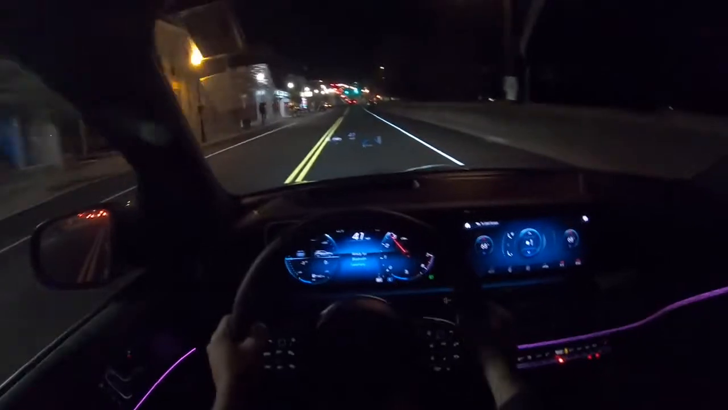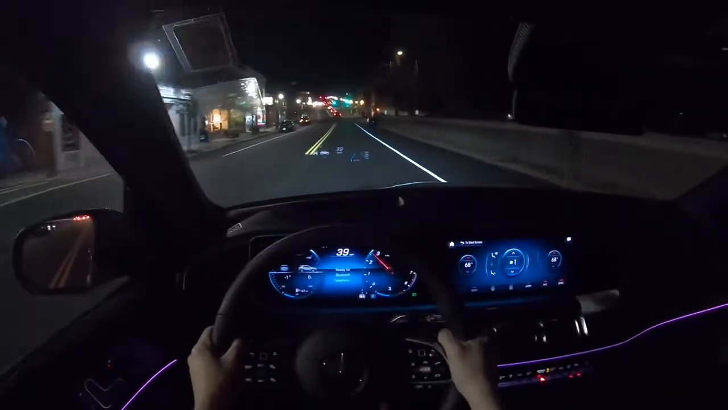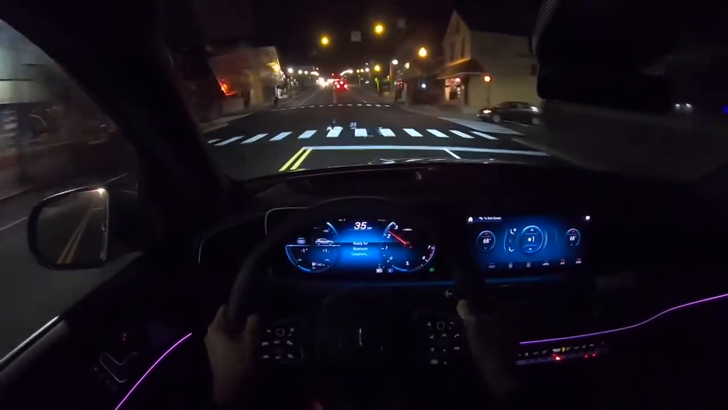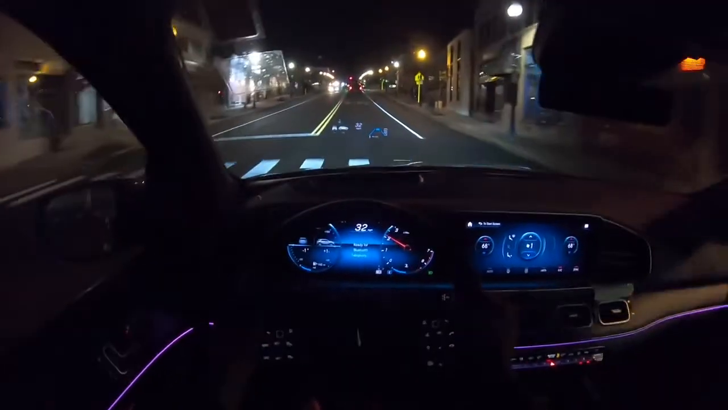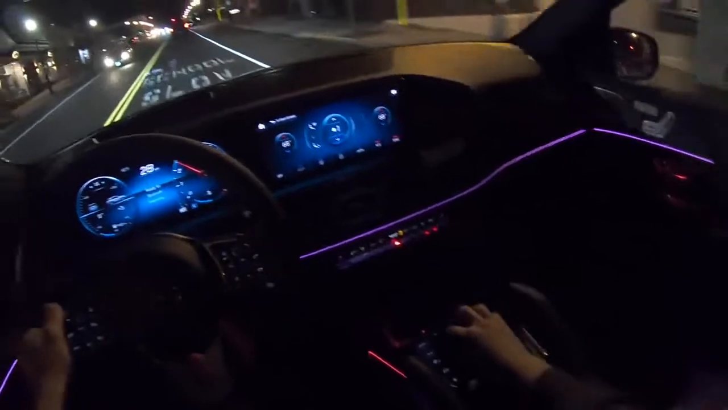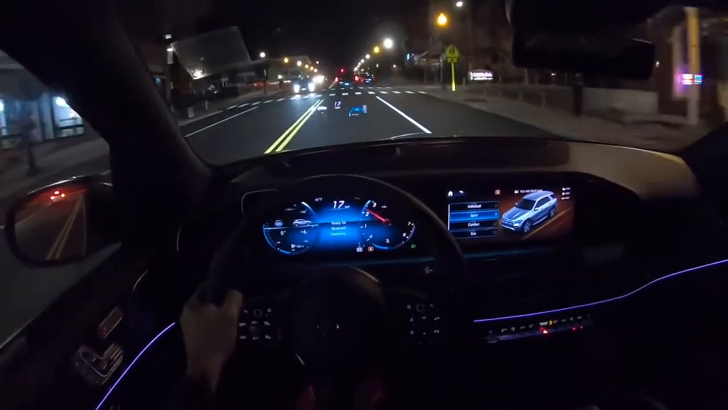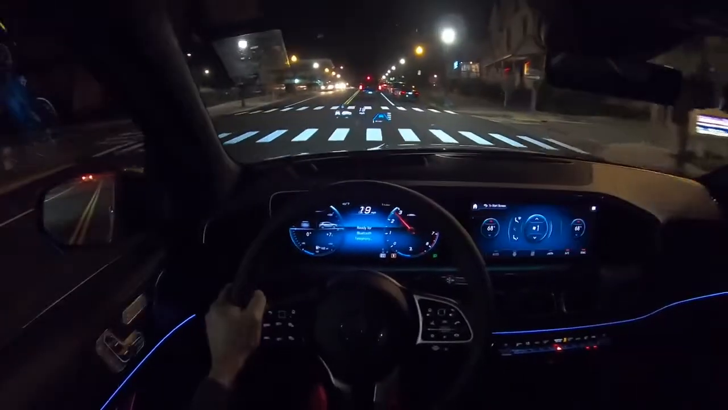Those seats are actually supportive. They have a good amount of support on them, so taking corners, they actually keep you in place really good. Let's go ahead and put it in sport mode and see what happens.